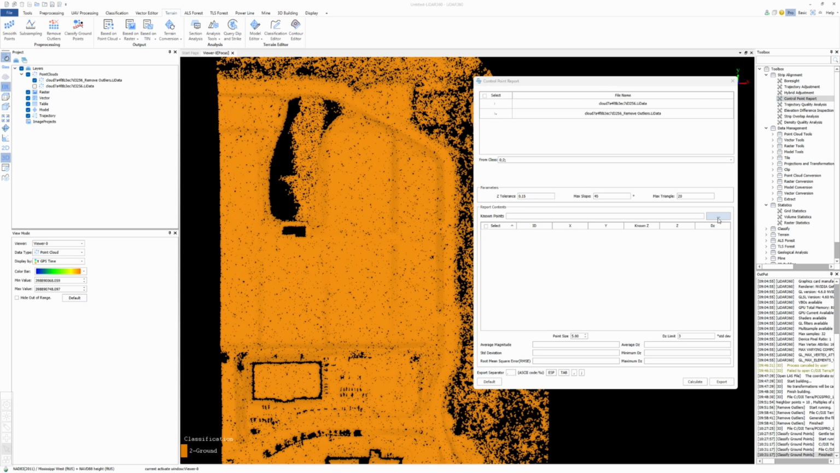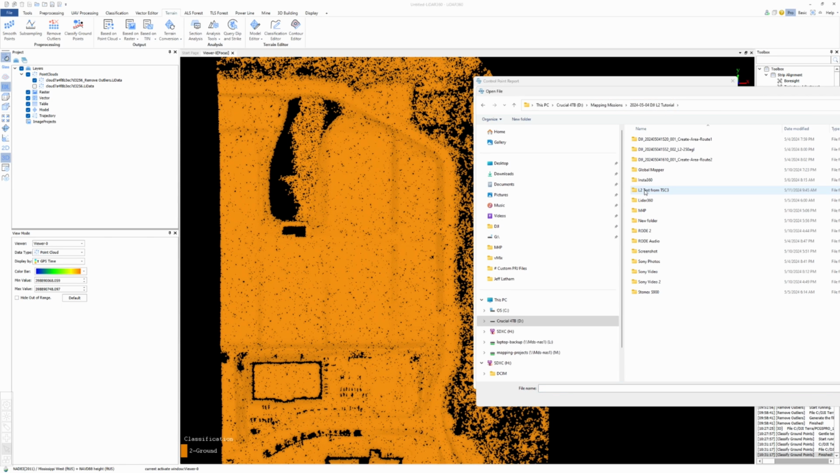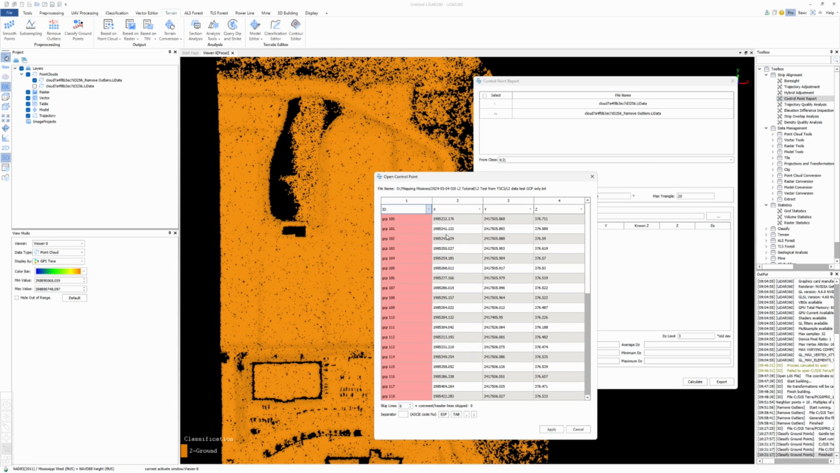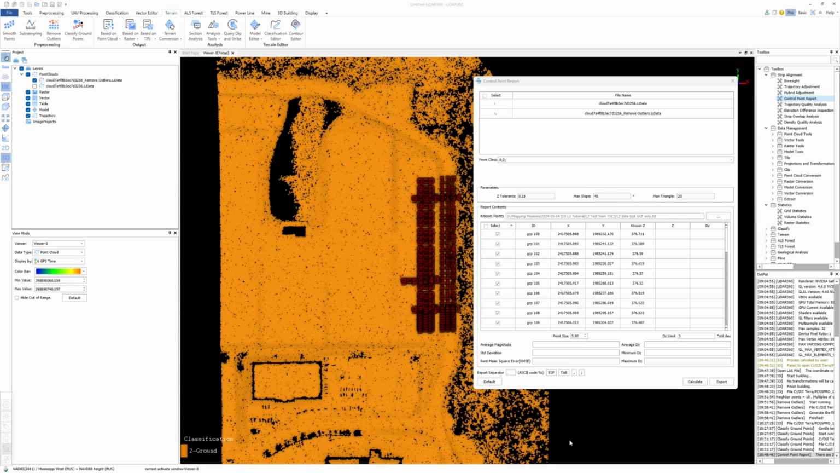And we're going to open up our known points. Northing is first, so this should be Y, X, and then Z. That's ID. Okay, we're good there. We don't need to skip anything. Those are just the point names. I'm going to hit apply. And now we only want to look at right here.